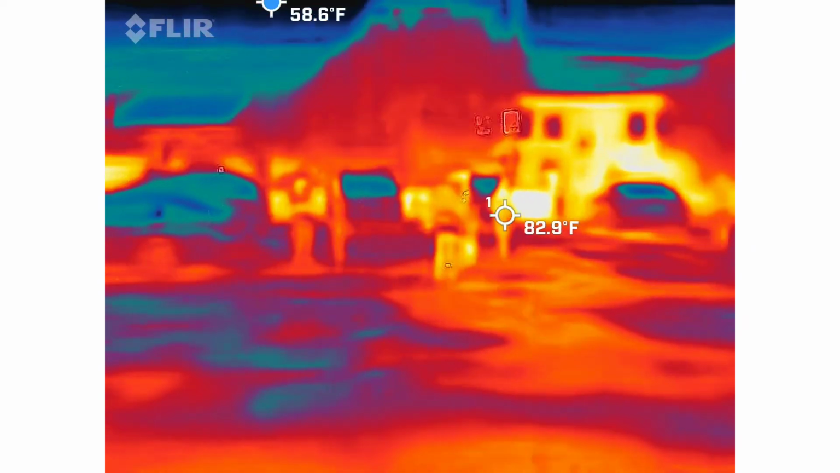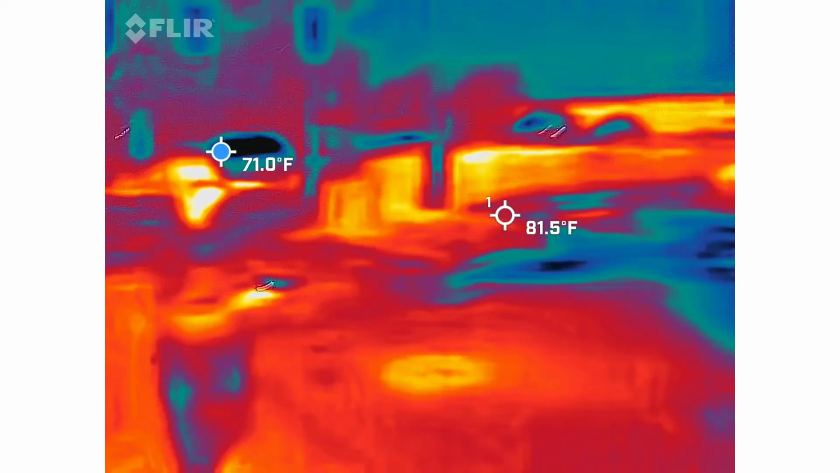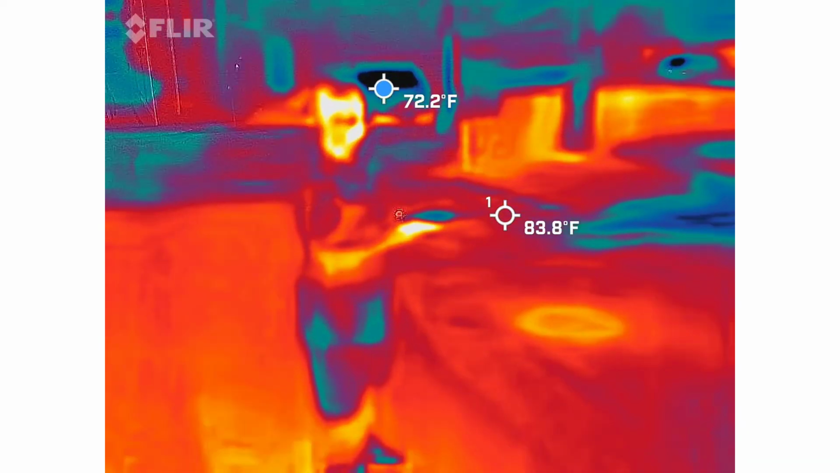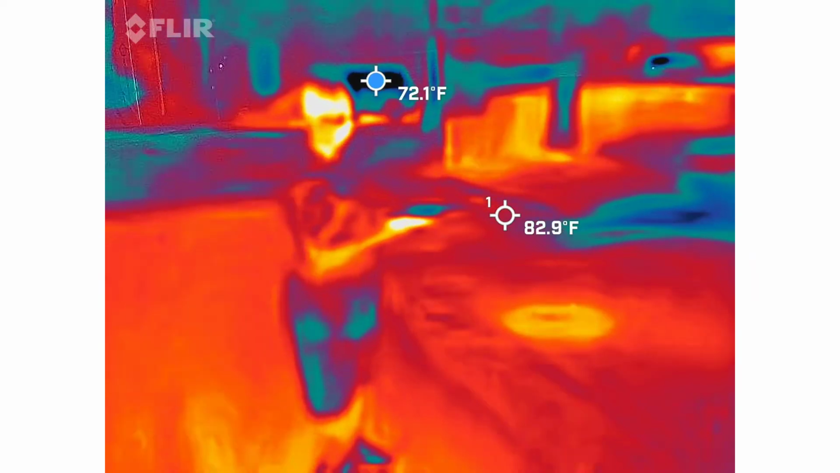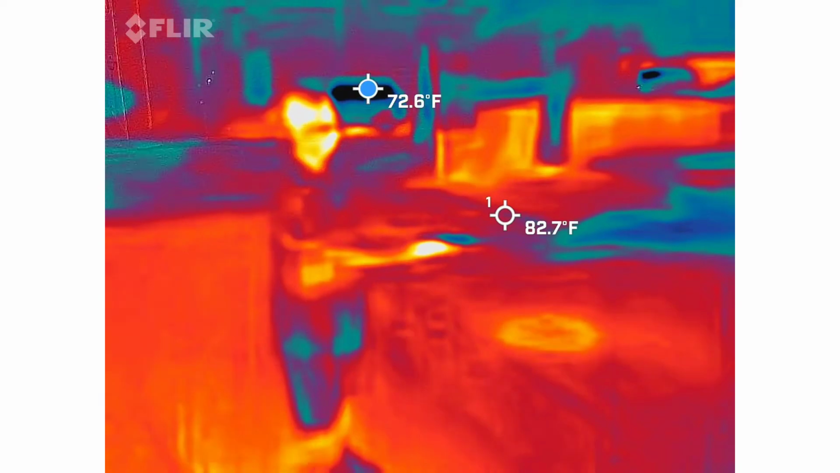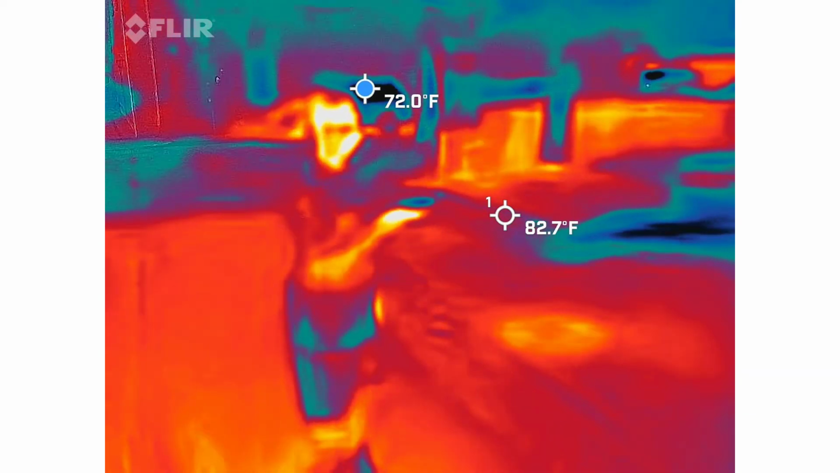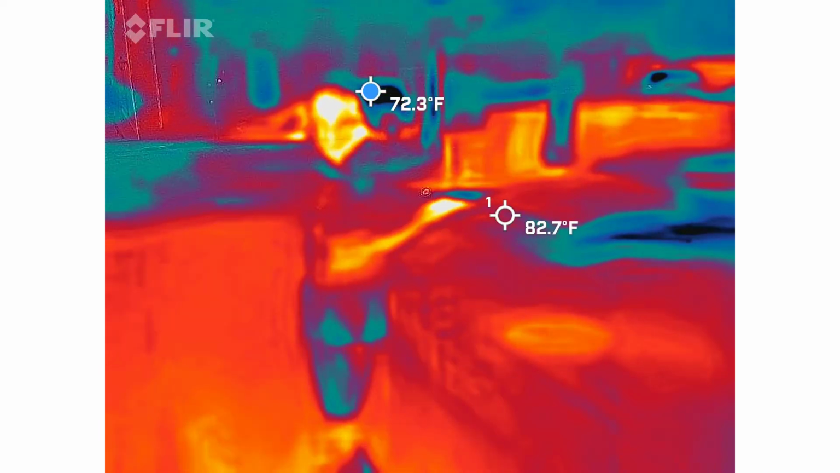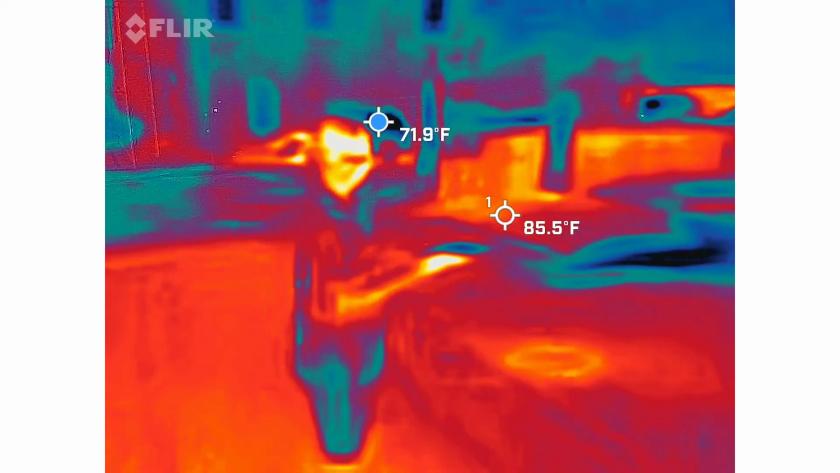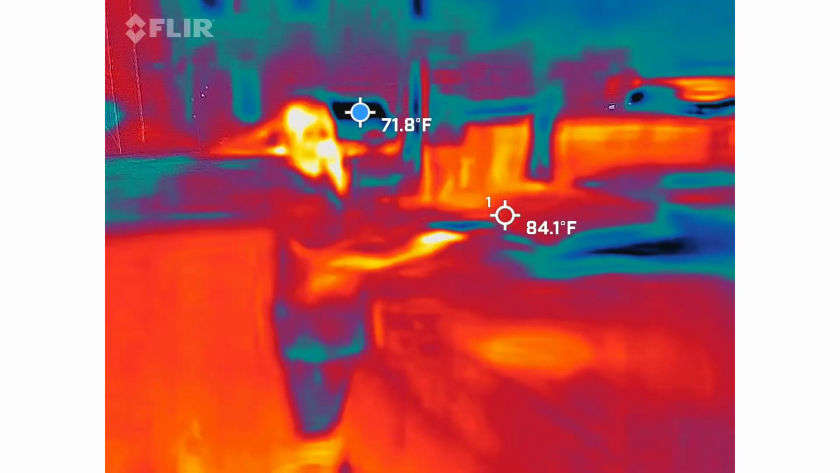Right here is the spot. It keeps going off right here in front of me. All right, I'm going to put this on you and see if we can find something. Elisha, if you can hear me, turn it to blue, please. Can you please turn it to yellow? All I want is just blue. Okay? Anything?